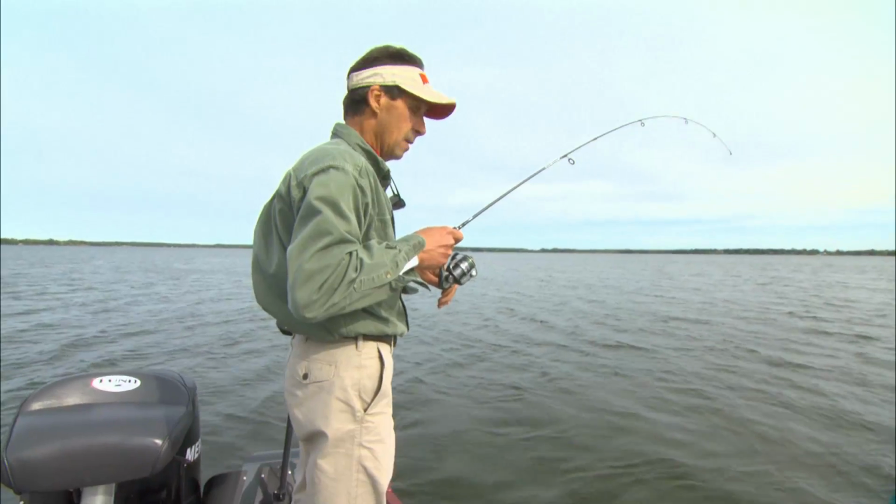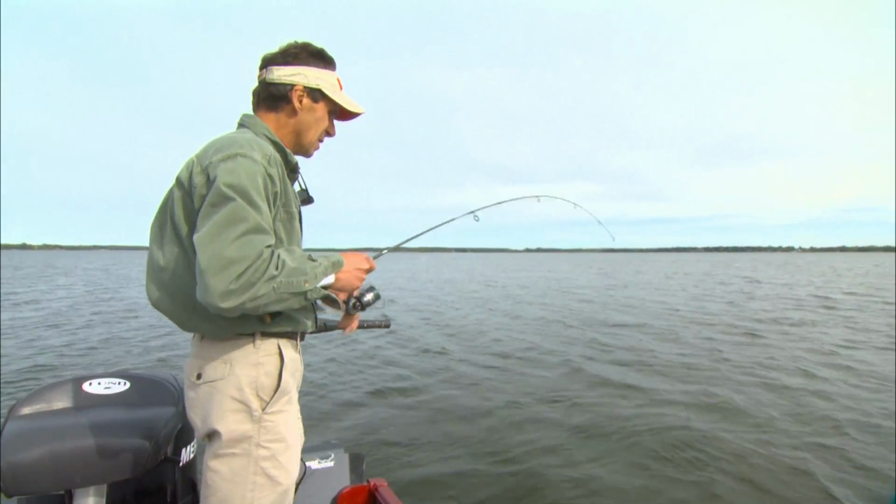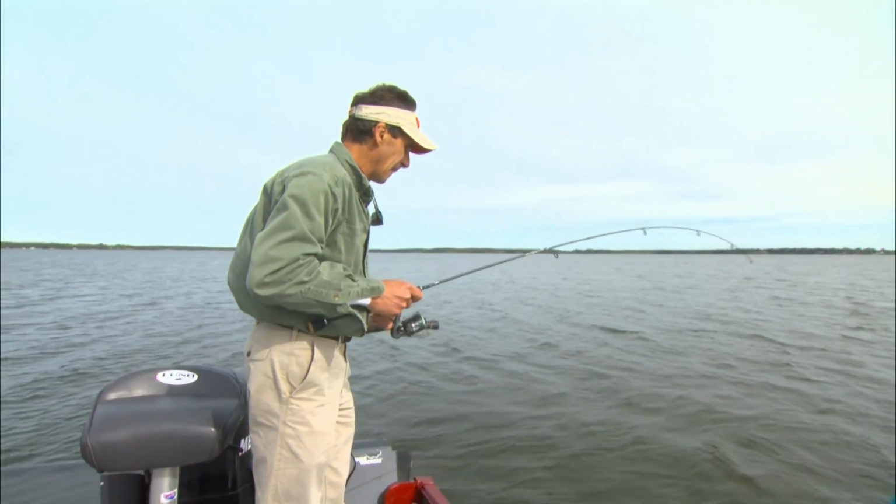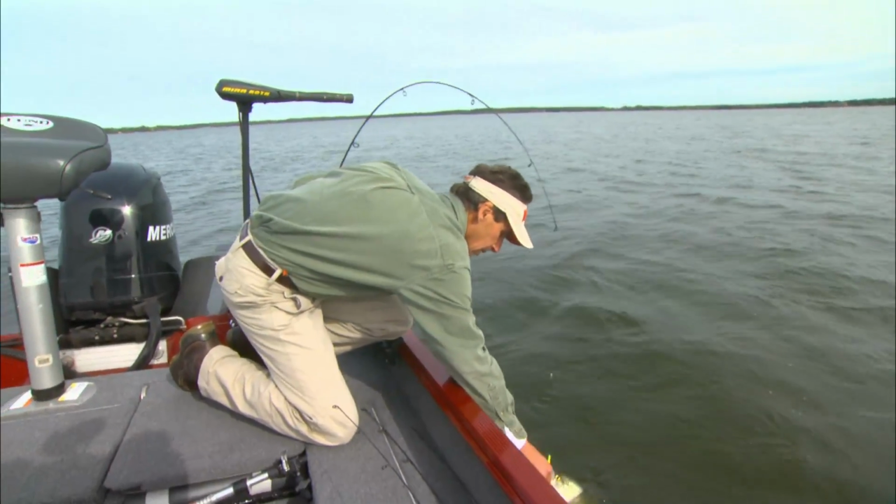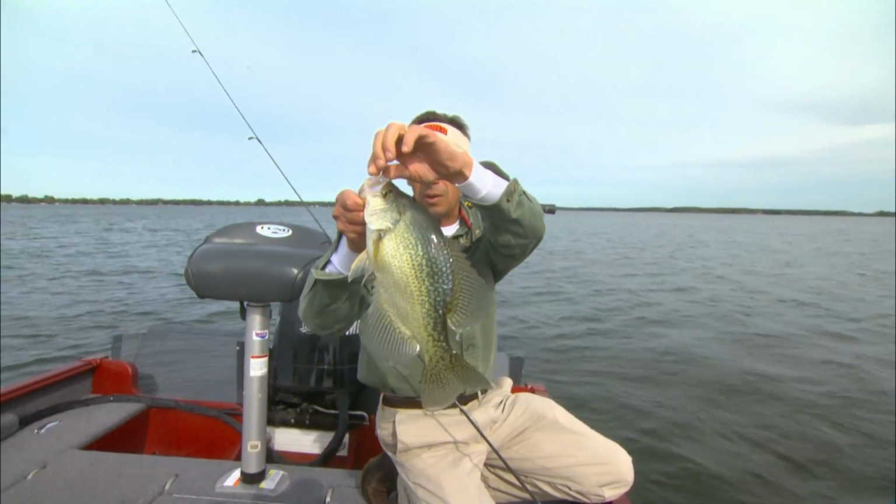Boy, the good bull. They're fun, ain't they? These are really bulls. You got one of them real whopper donkey crappies there. One of them real piggies. Oh, look at the size of these guys. Look at these things. You gotta net them, Bob. I know, look at that thing. Look at that, beautiful crappies, no question about it.